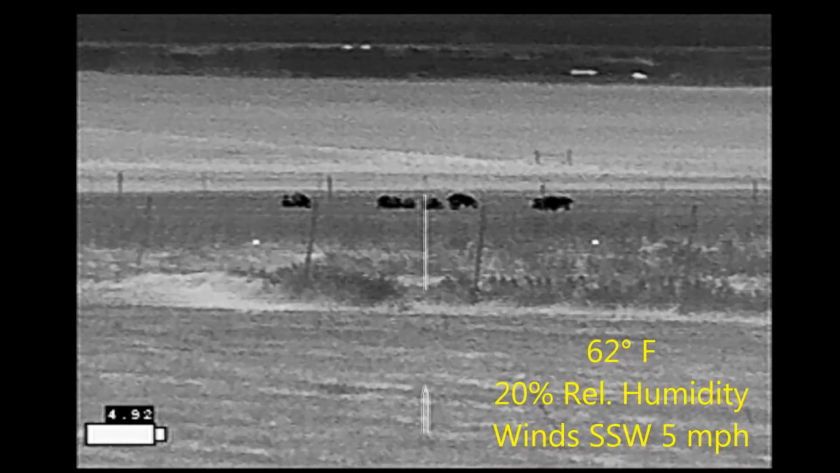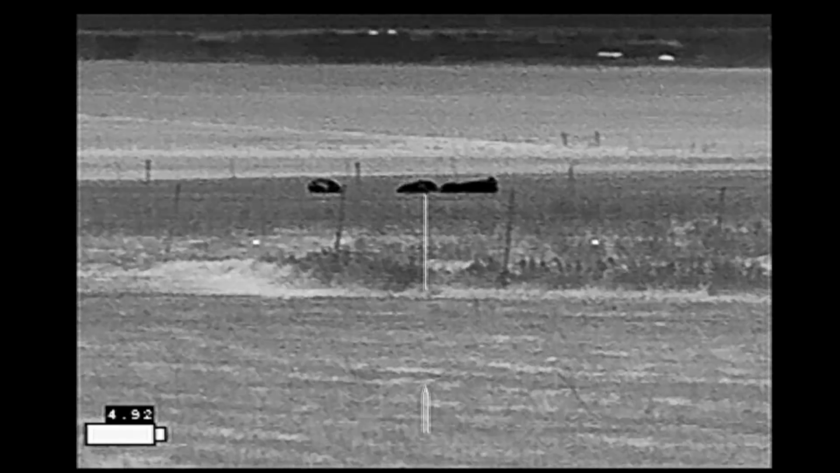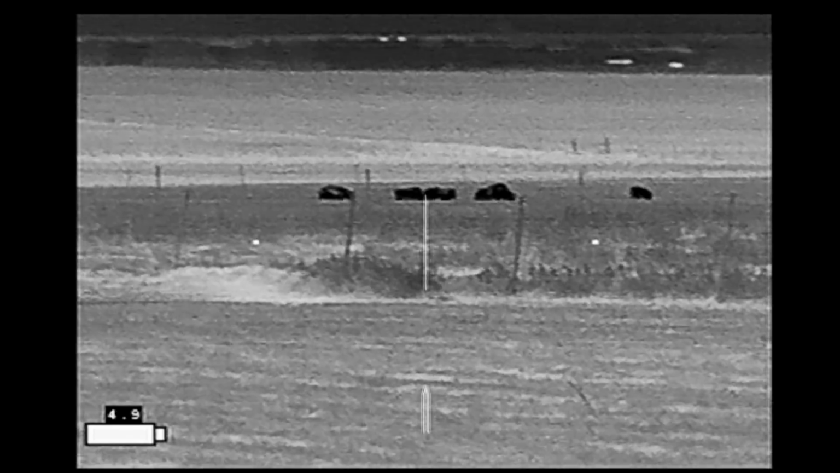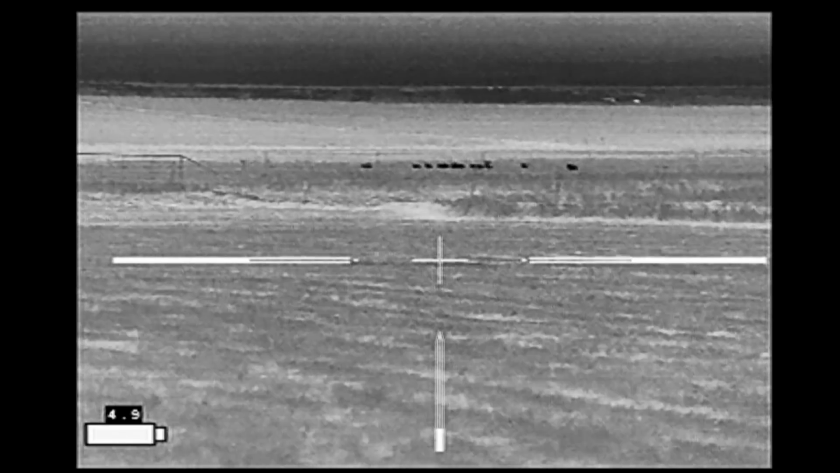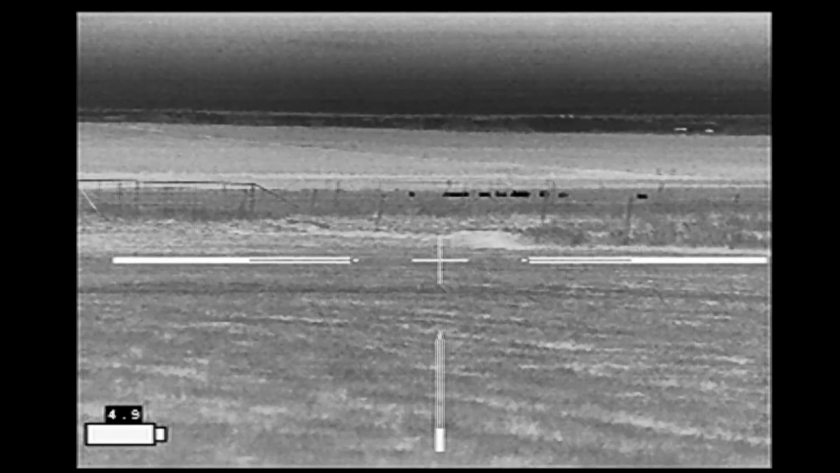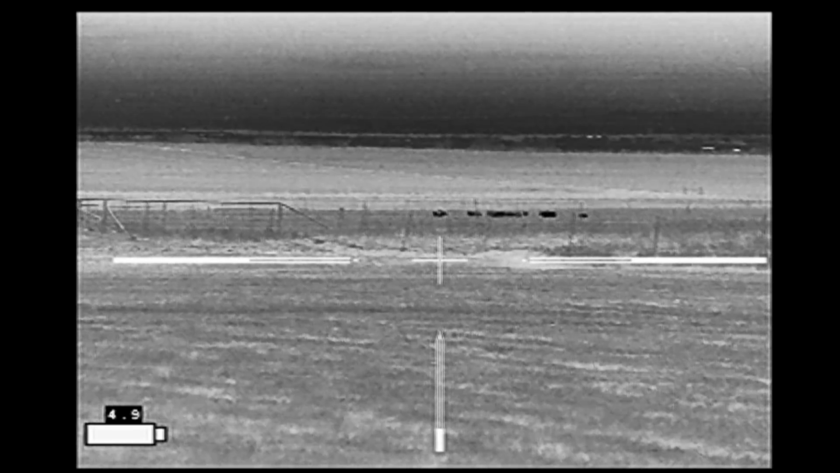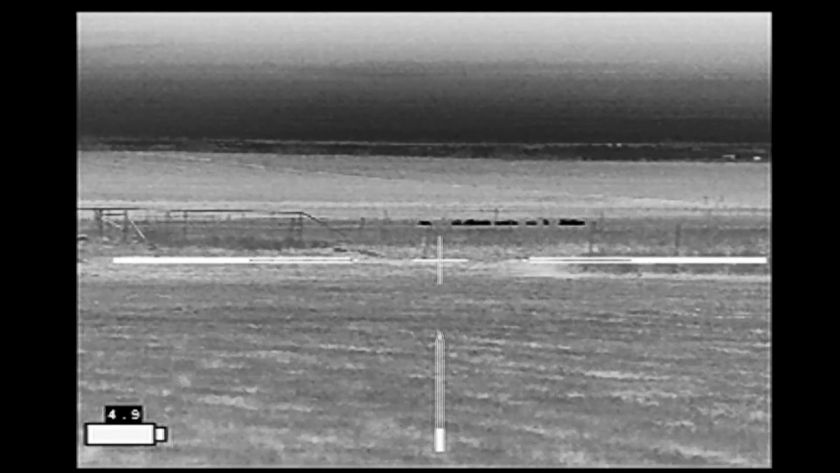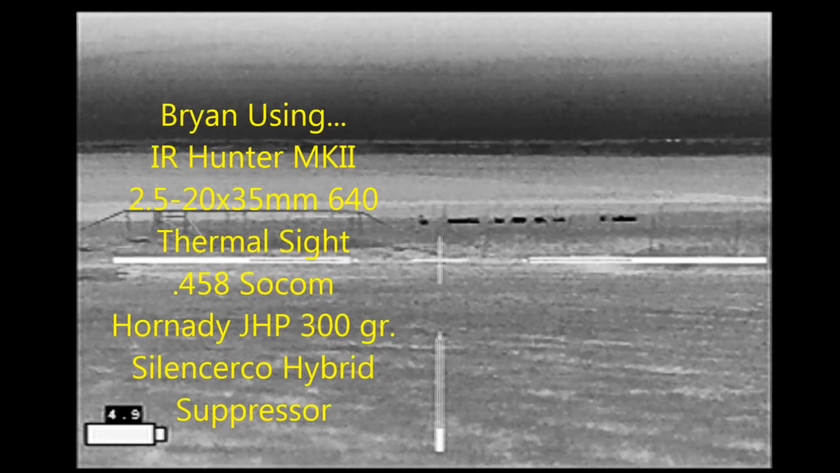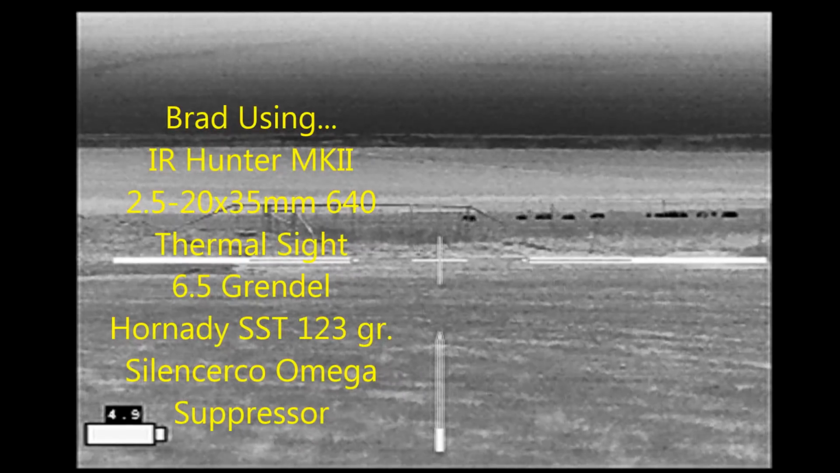Spied these hogs on the neighbor's property, set up the caller. Tried a variety of calls to try to call them in. Here the hogs are coalescing together. And after a couple of minutes, they start moving out. We're hoping they're going to come directly towards us. That would work in our favor with the wind, but the hogs appear to be moving off to the side. Obviously the collar is having an effect on them. That's what we want. We just want them to come towards us.